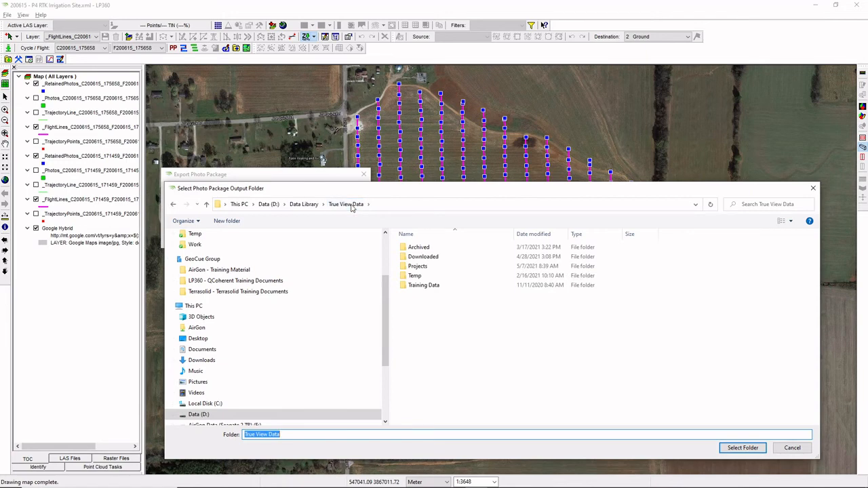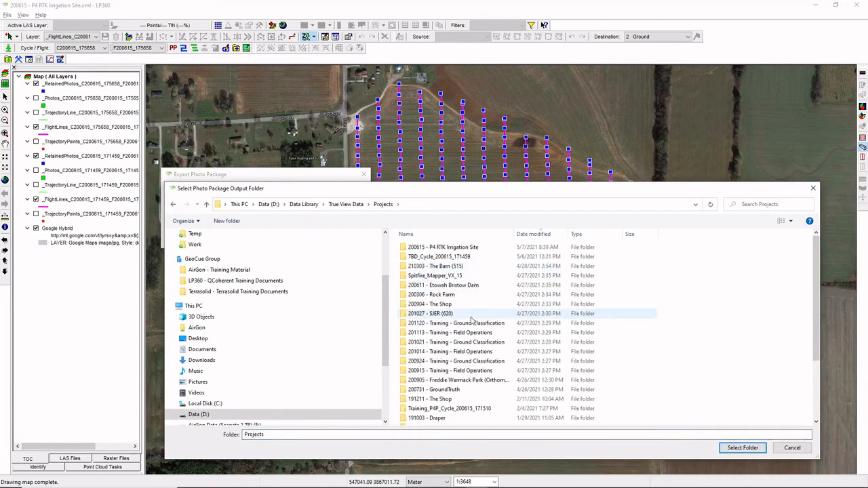So here you'll use your own folder structure and project structure, of course. What I've done, as I've said, is I have a master project level that I've set for my True View EVO, and I have project subfolders for each project in here, which are automatically created when I ran that import. So here's our P4-RTK irrigation site project.